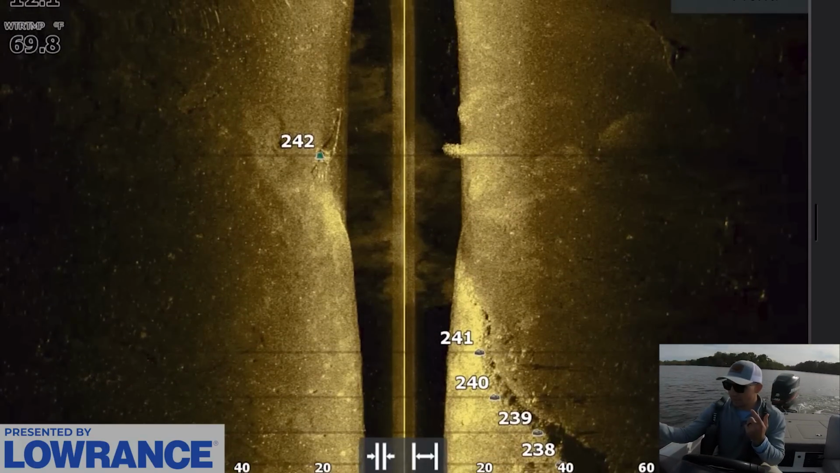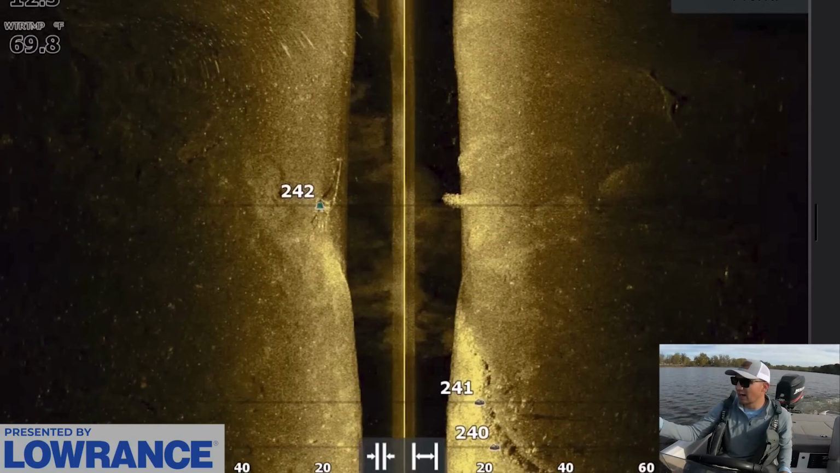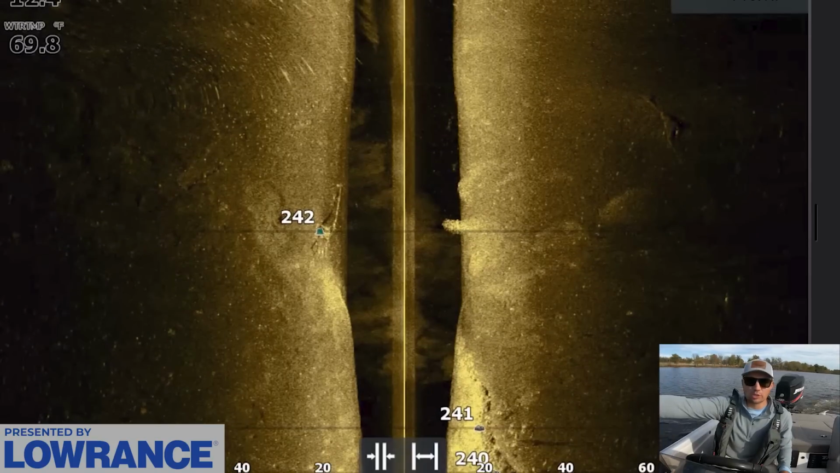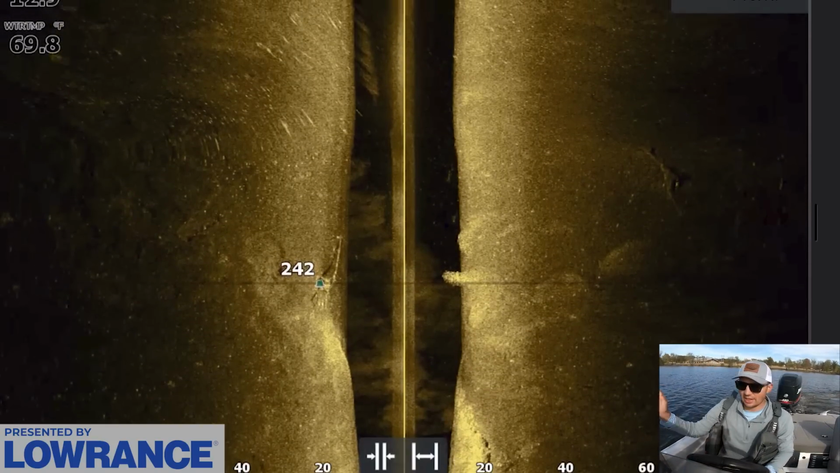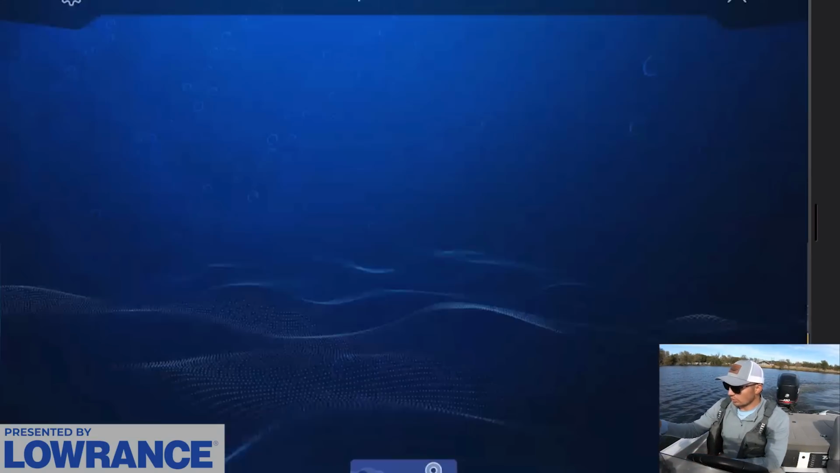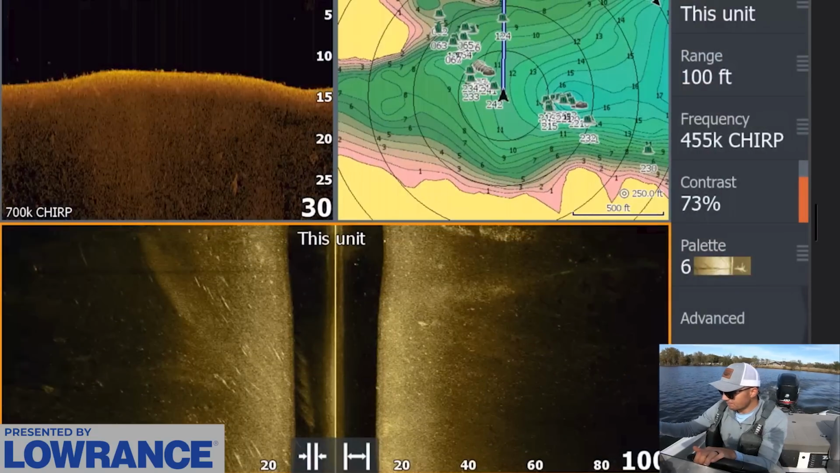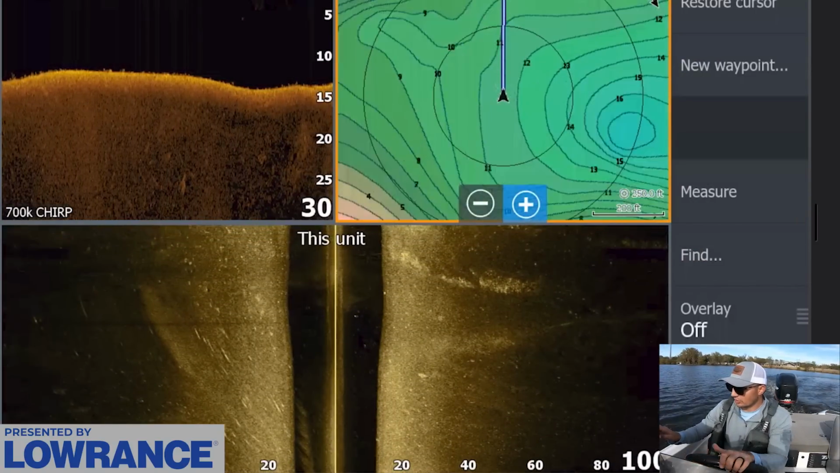And then if we can't get those fish to roll or figure it out, I'm probably gonna go back over to where we graphed those fish earlier and potentially see if we can find some pelagic fish with the forward facing sonar. Before we do that though, I do want to just double check that we're not missing anything crazy. So we're going to regraph this area just a little bit.